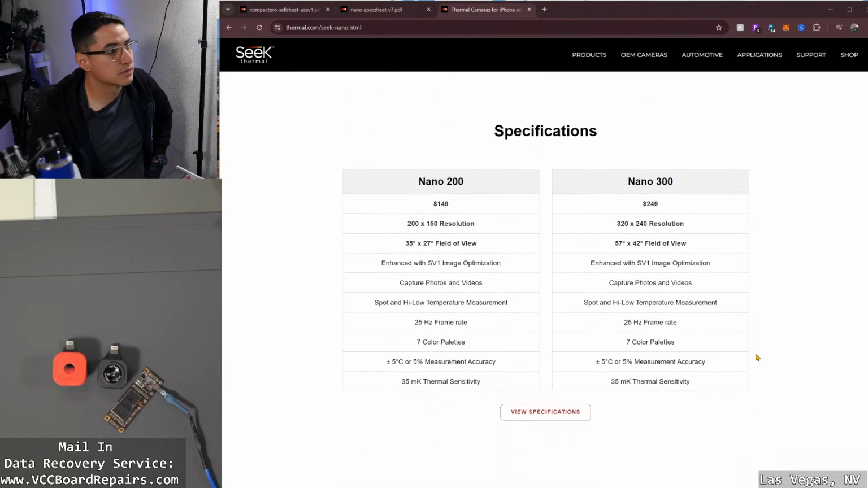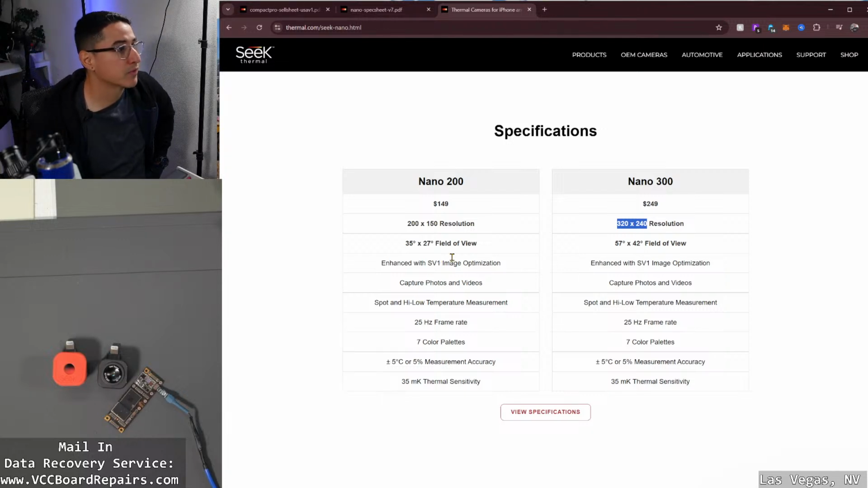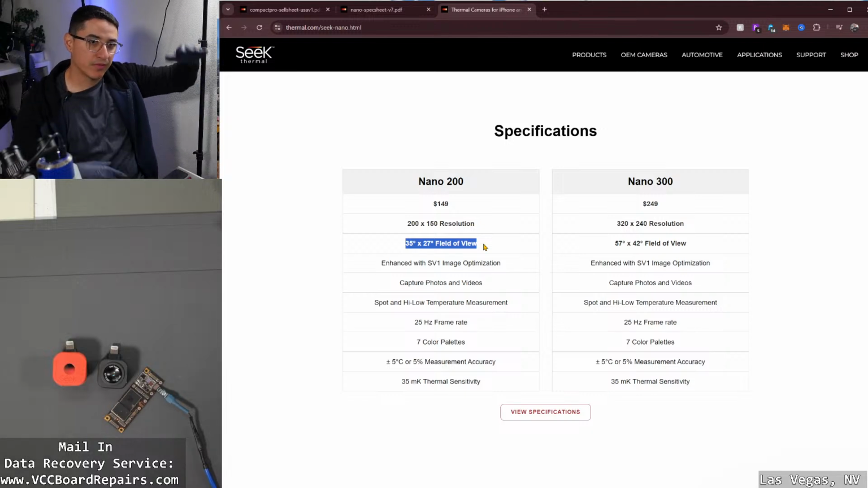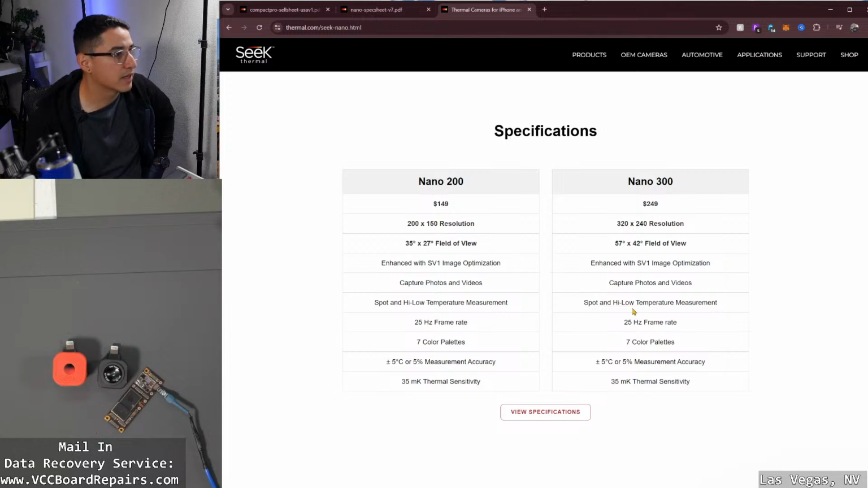All right, so here's the specs for the 200 and 300. The main difference is going to be the resolution. So 200 by 150 versus 320 by 240. You can actually kind of see that difference in the quality. So once we test it, you'll see. Right, the field of view is basically how wide of a view you have. So the wider field of view means if you're further up, you can catch more in the frame, so to speak. But other than that, I think that's the most important. Oh, and 25 hertz frame rate.